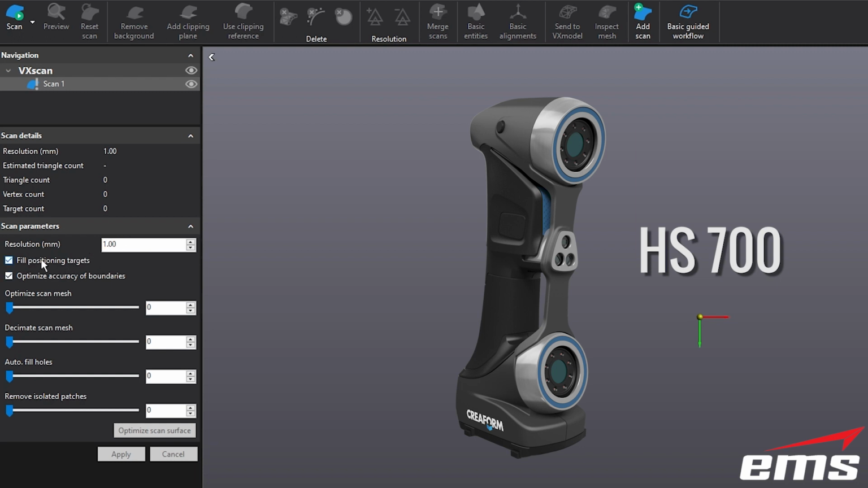You can go ahead and fill the positioning targets, and you can optimize the accuracy of the boundaries. Now, if you're doing inspection, you're going to set things differently than if you're doing reverse engineering. So, for example, you want to keep a lot of these commands turned off, or basically the sliders all the way down. For example, optimize the scan mesh, you keep that off. Decimate doesn't matter. You can decimate if you want. Just be careful you don't go too high.